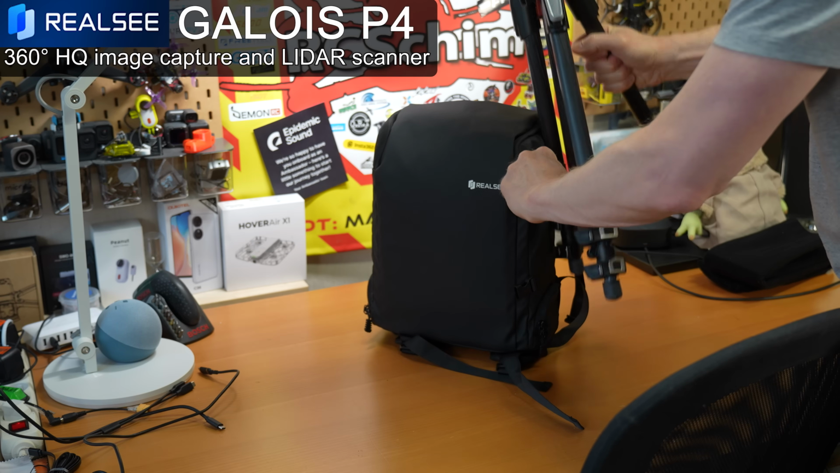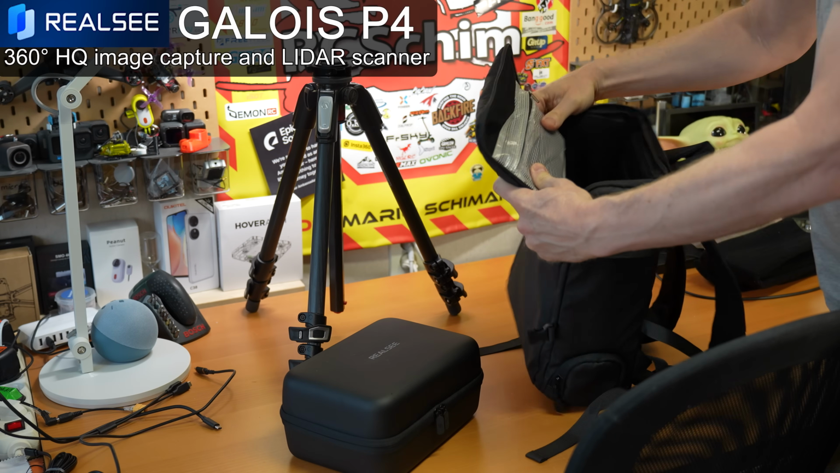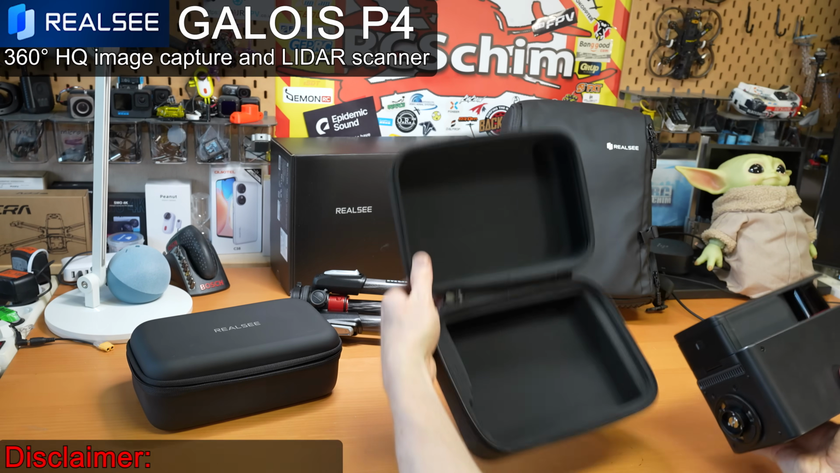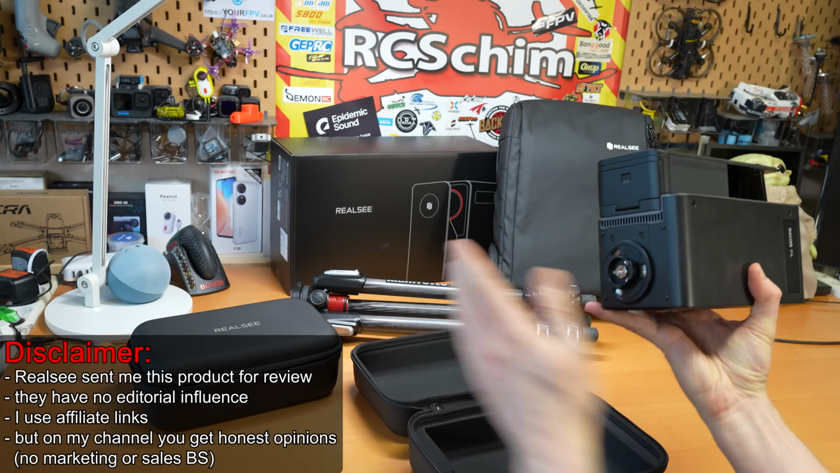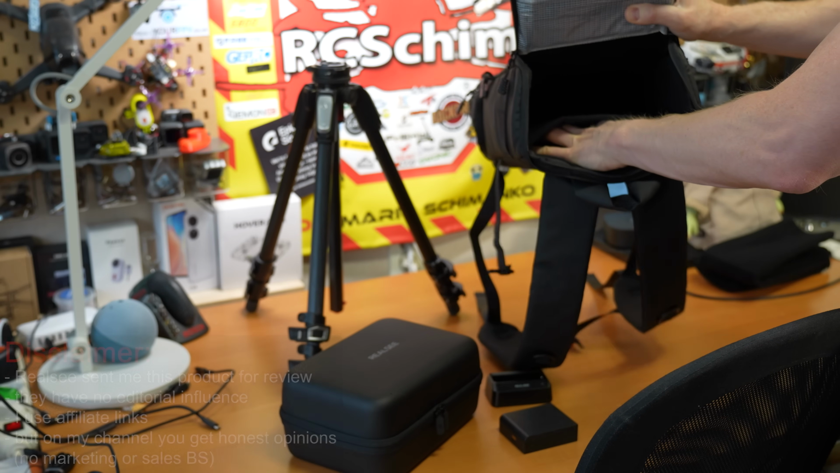Backpack with a side mount for the nice Manfrotto main pouch. It fits the Galois really nice with these inserts, even with the quick lock plate on. Battery in the charger. Also a compartment for a little iPad.